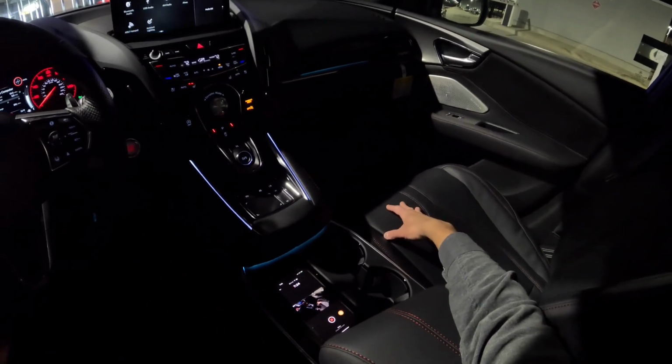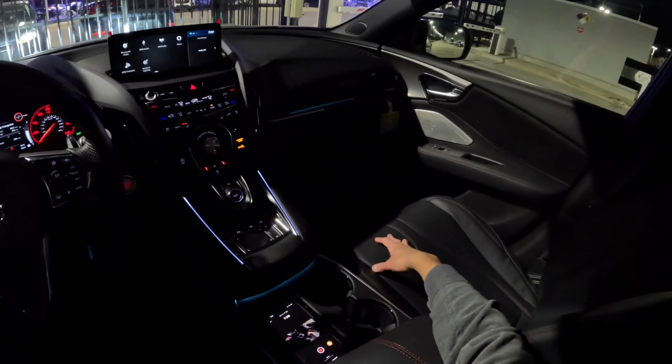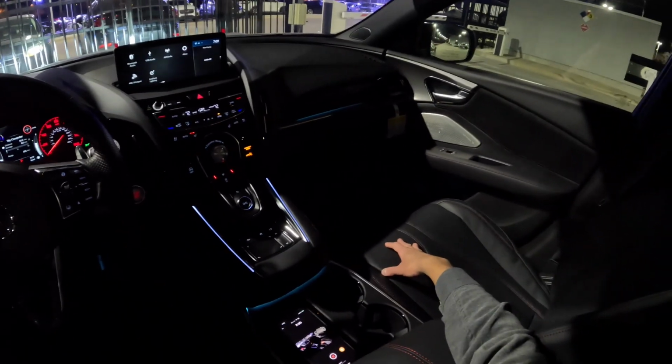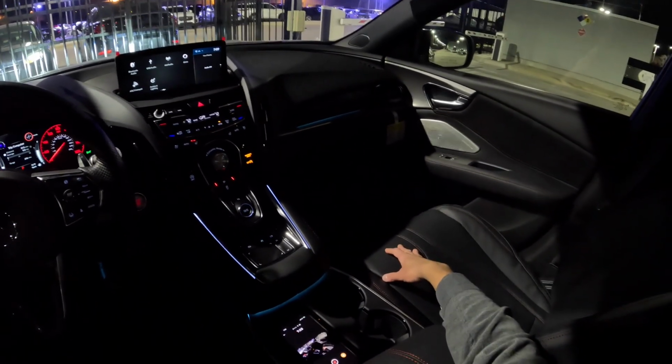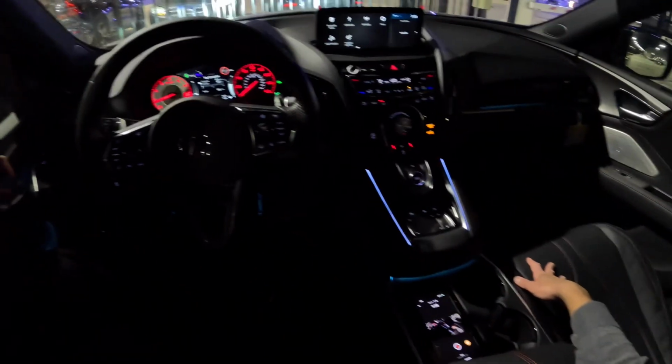The 2025 MDX Type S Advance no longer has a light-up speaker because it's Bang & Olufsen and not ELS Studio. That was one of my favorite parts of the speaker system in the ELS Studio 3D Signature Edition sound system. But overall, a really nice car. I really like this vehicle.